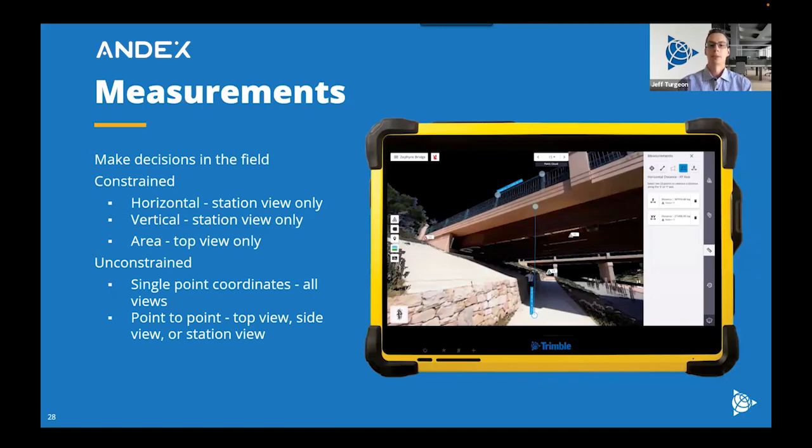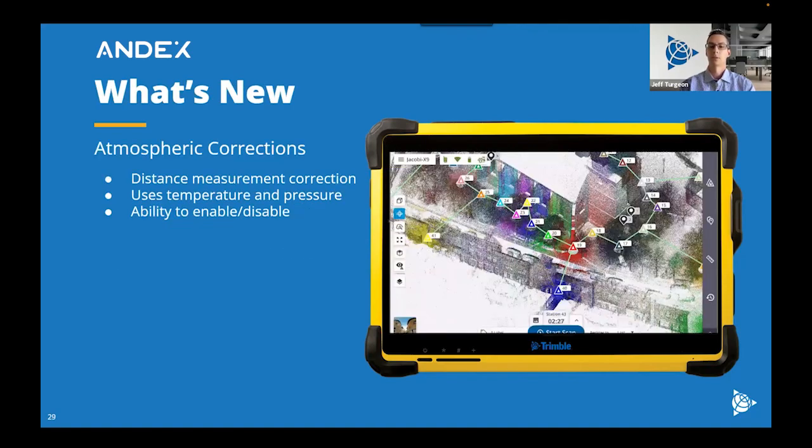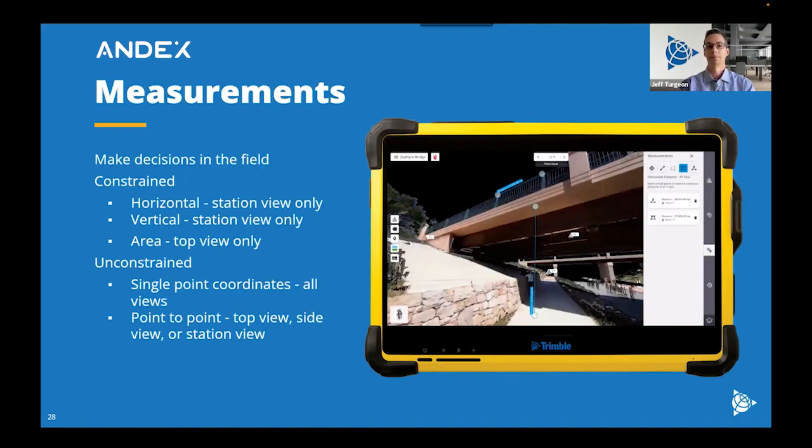And then measurements. So as I mentioned, you can give this data to someone like a contractor all in real time. So we have the option to do single point coordinates, 2-point distances, and this can be in 3-dimensional space or horizontal or vertical, which is from the station view only, which is shown here in the image. So you can see the height for a clearance of a bridge or width of a road, whatever it is. And then you also have the option to window in an area.